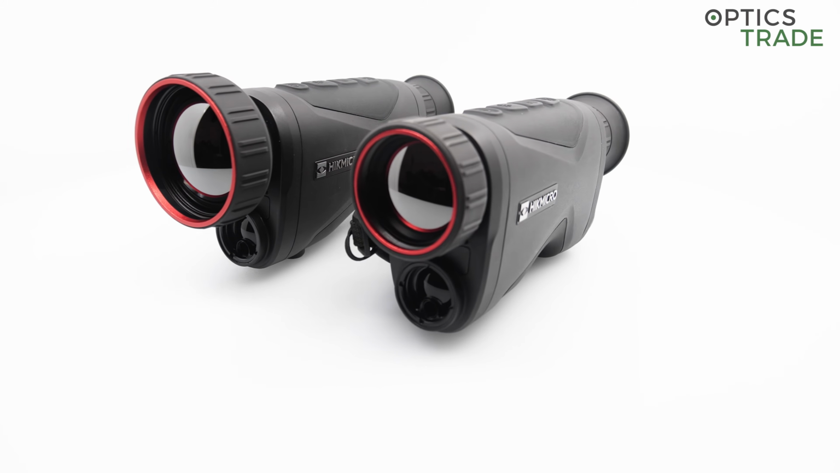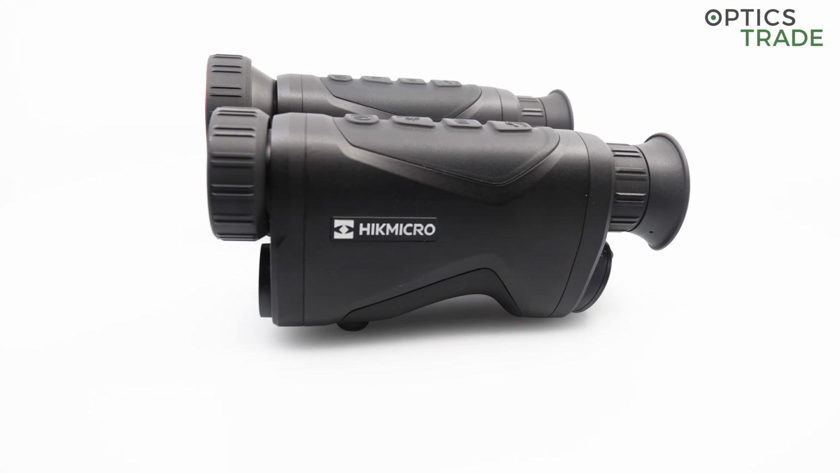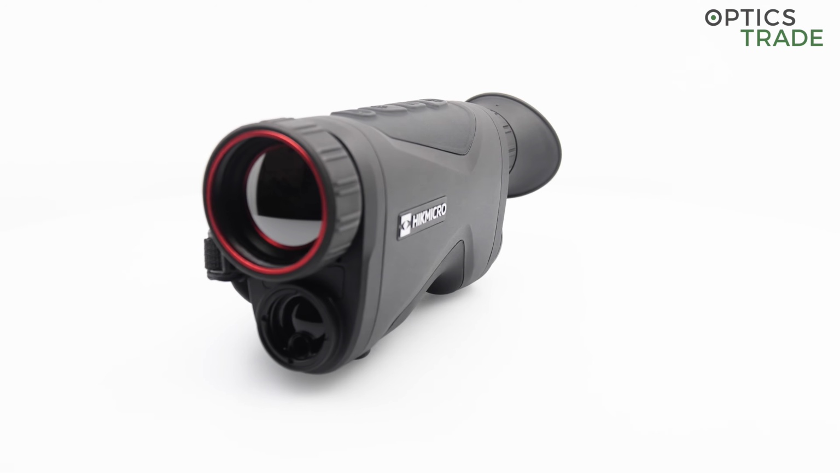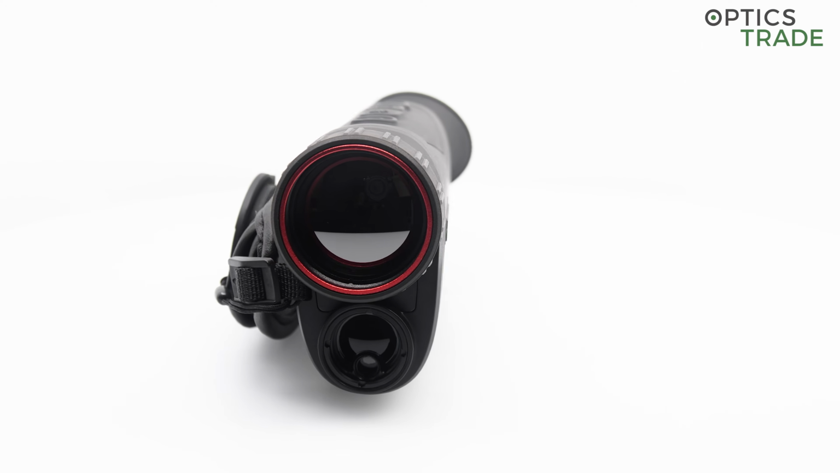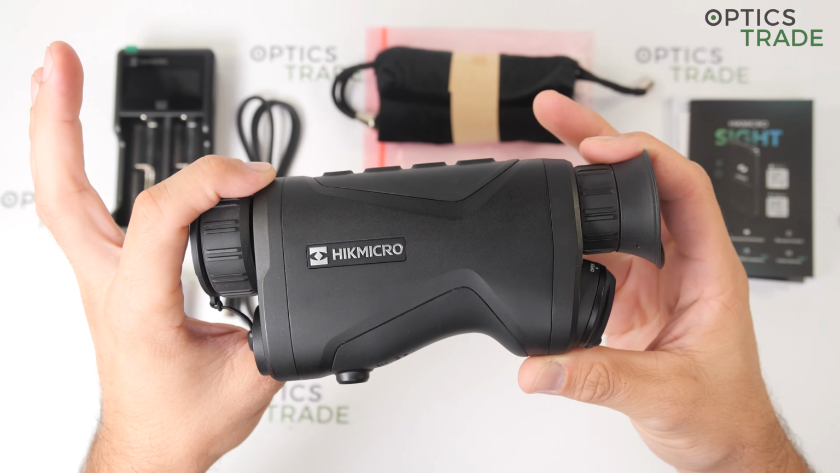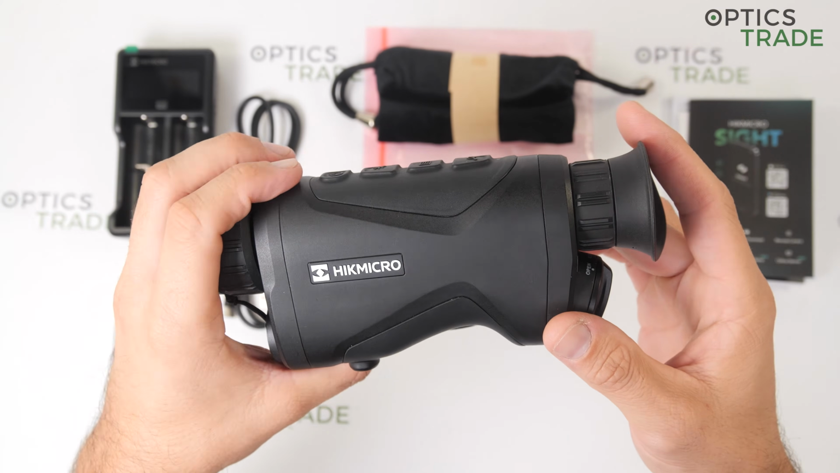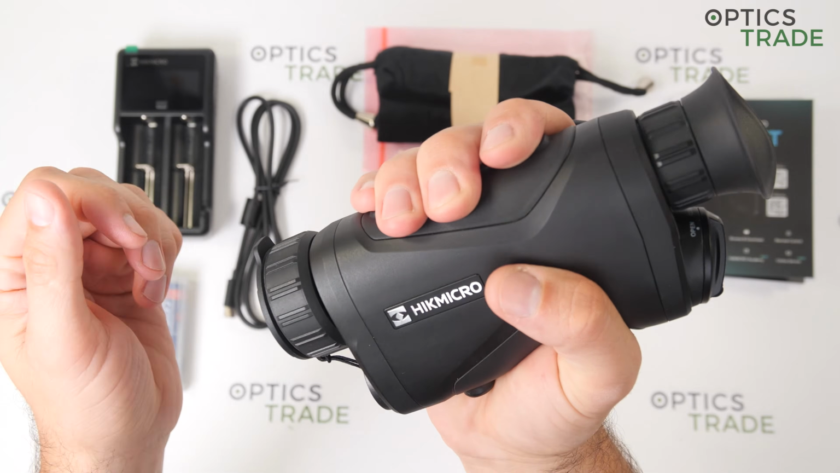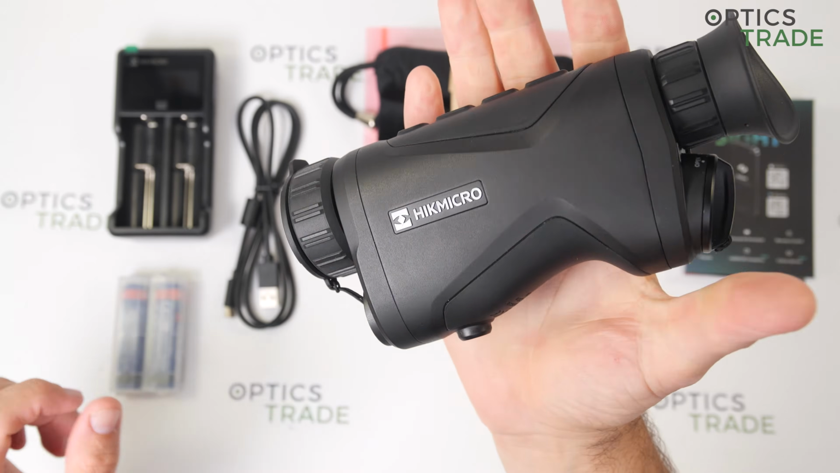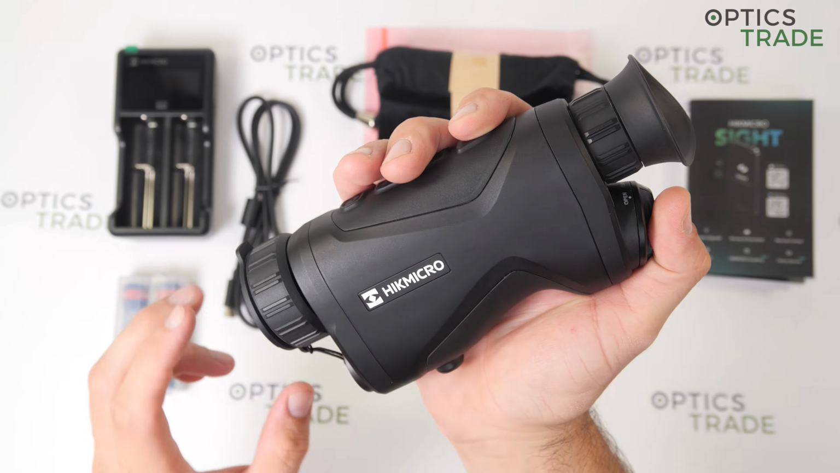In terms of technical specification, these devices are very similar to the Falcon devices, with the addition of a laser range finder and a different, much more ergonomic design. Especially from this perspective, you can see the completely different design. They moved away from the tubular design, and like this, the device fits perfectly in the hand. So it is, in my opinion, one of the best ergonomic designs on the market.